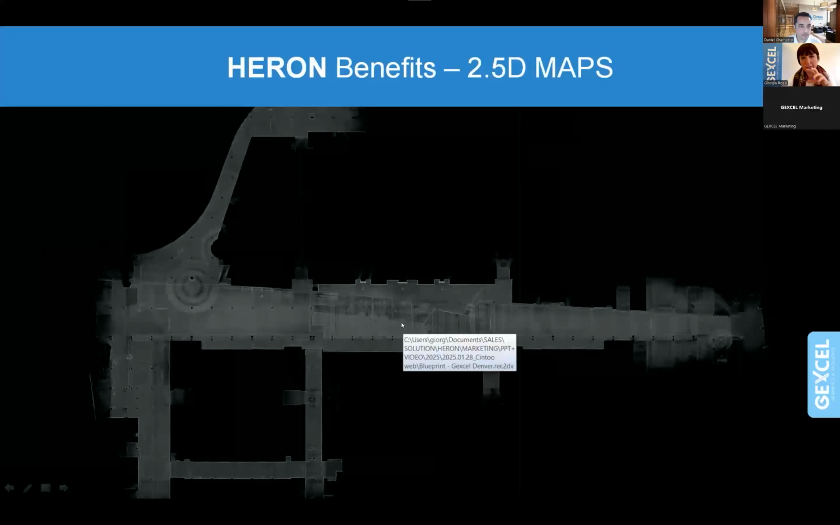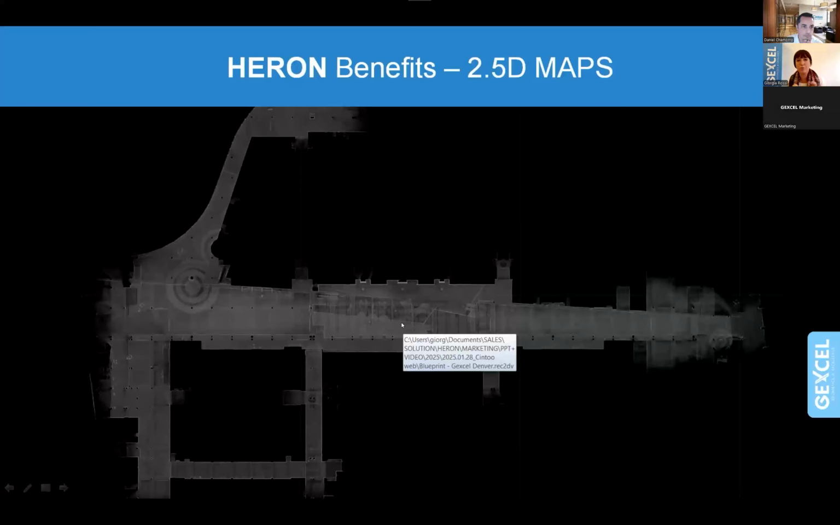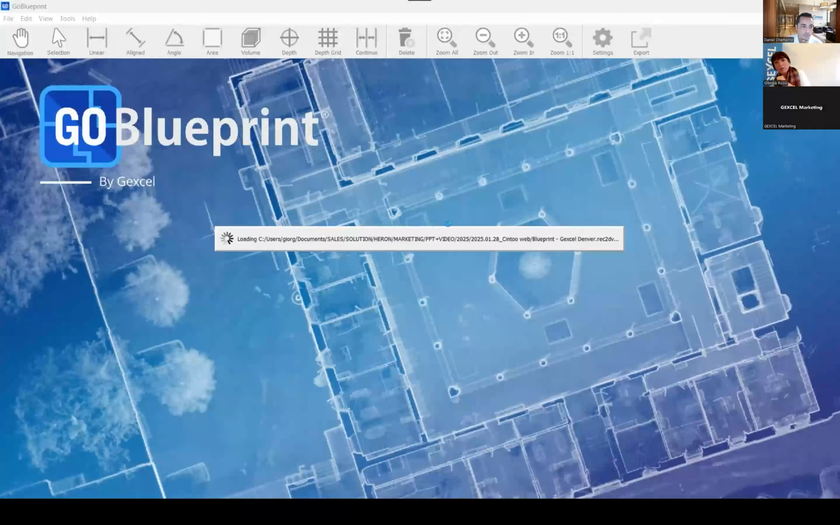Let me quickly open this Go Blueprint, which is one of the first levels of data sharing. I think that with our solution, with Aeron's solution, you can have 3 levels of data sharing. So the very first one is the possibility to share this 2.5D map, this blueprint. I will try to open this tool very quickly.